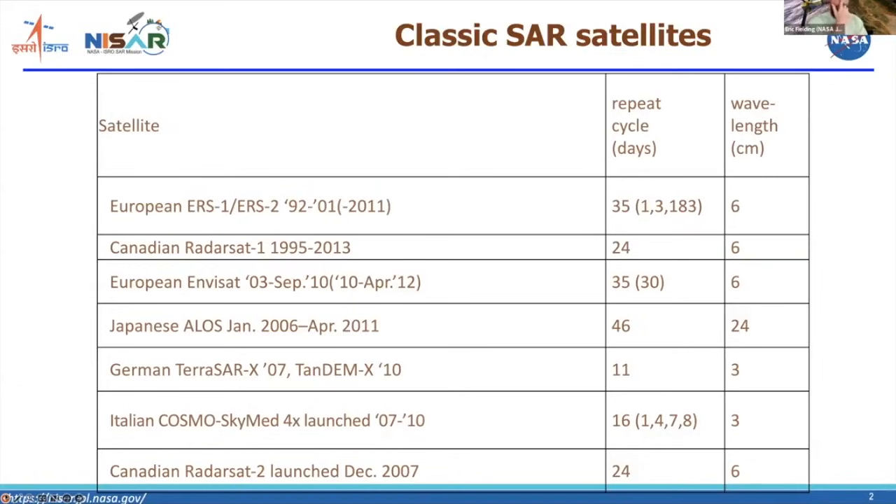Then the Japanese Space Agency launched the ALOS satellite. Because they later launched other ALOS satellites, people started calling this ALOS-1, but in fact, it was originally called just ALOS. That was launched in January 2006, operated until April 2011. It had a 46-day repeat cycle, which is quite long, but it was an L-band satellite. So the coherence stayed pretty good over 46 days in many places.